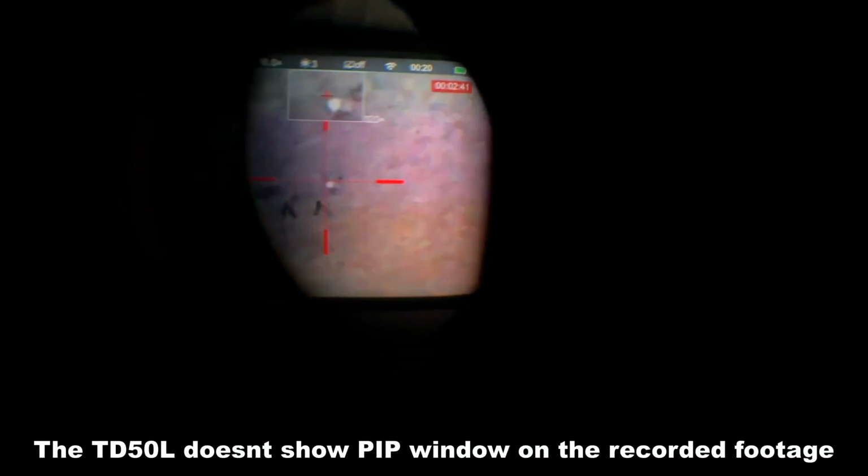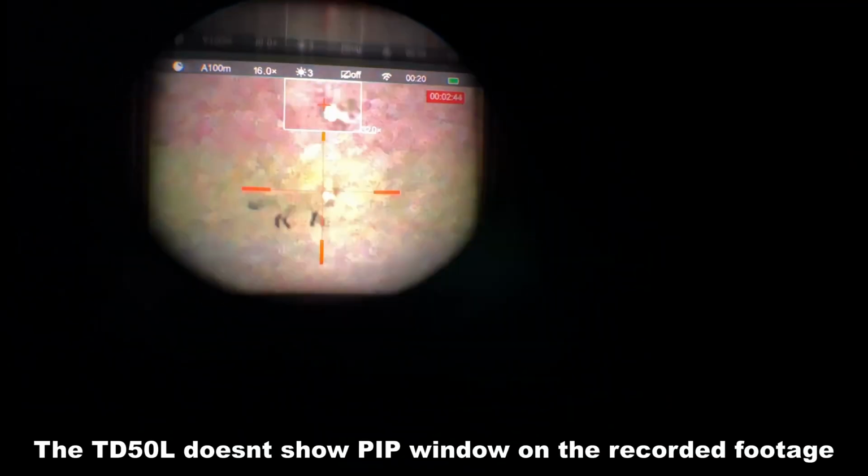Right, so what I'll do is I'll film a little bit on my phone and see if I can get a little bit of footage showing you what you actually see through the scope. So there you have it with the picture-in-picture mode. Really not very clear, and my phone's making the screen go all pixelated and fuzzy. But you get the general idea. You're getting double the magnification in the pip window.